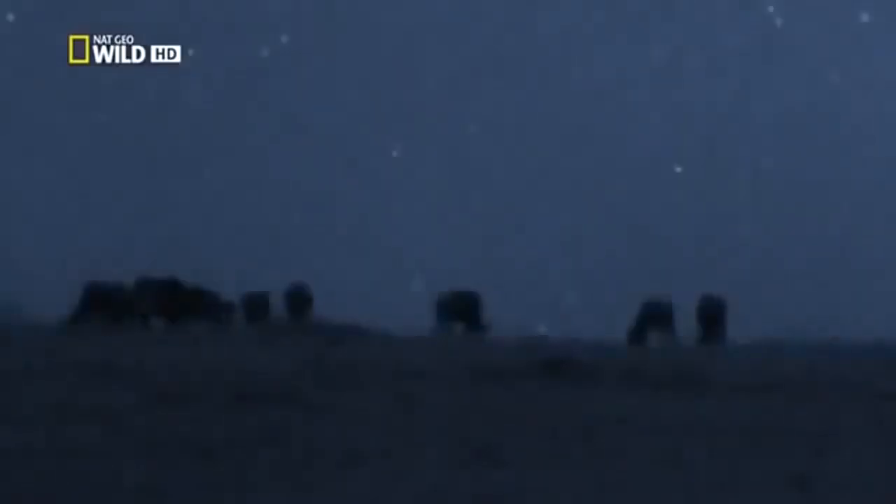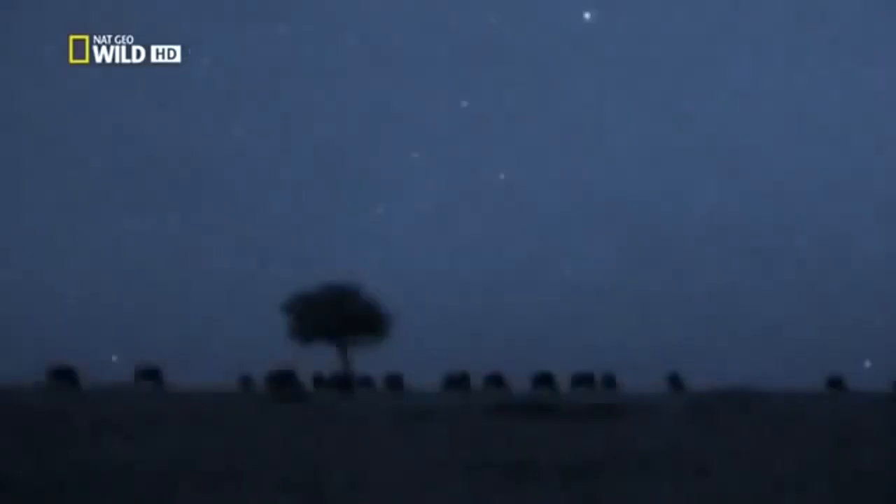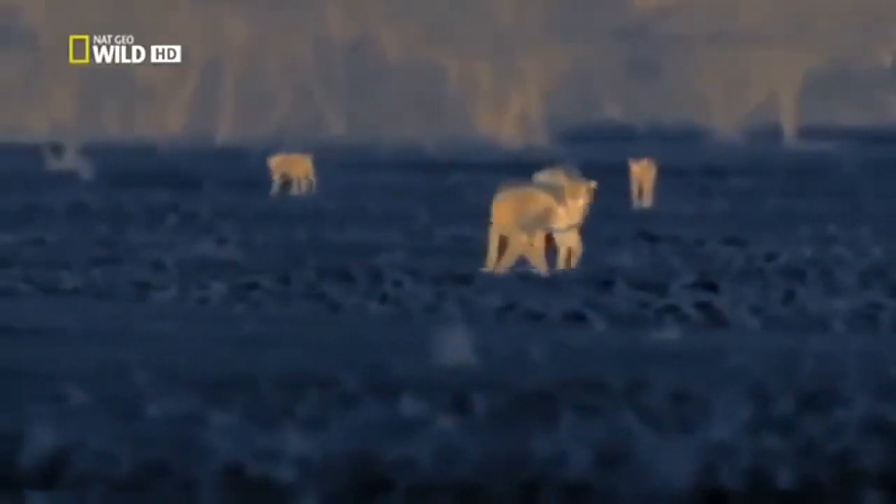But the light levels don't affect the thermal camera at all. We can see clearly, whatever happens. On nights like these, the herds often congregate on the tops of hills, and here they can be hard to find, especially in this darkness. But this lioness knows her area well. Tonight's hunt would normally be straightforward, except that she has some hangers-on. Her cubs.